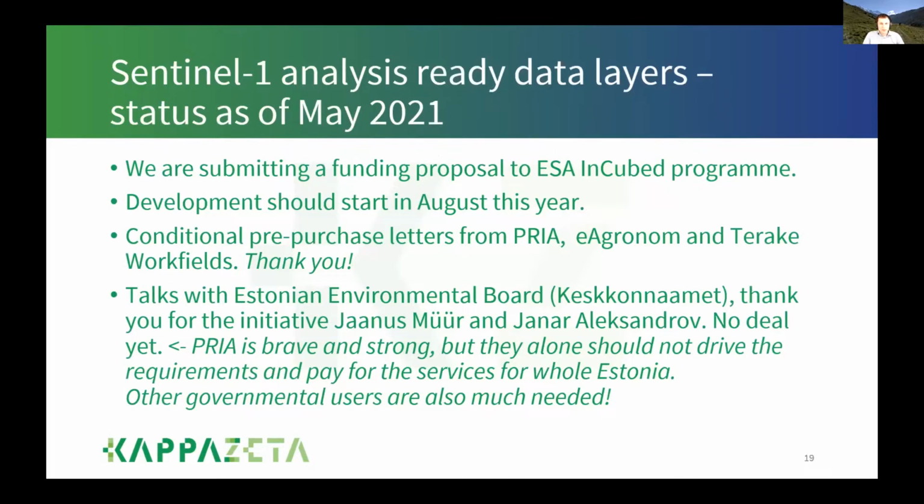Okay, I'm wrapping up, last slide. So to make all this beautiful future happen, we are currently submitting a funding proposal to the ESA InCubed program. The development should start in August this year. We received conditional pre-purchase letters from PRIA, e-Agronom and Teraki Workfields. Thank you very much. You have given very valuable support to us. And we are in talks with the Estonian Environmental Board, Keskkonnaamet. I would like to thank Jaanus Müür and Janar Aleksandrov for the initiative. We don't have a deal yet, but I'm hopeful.